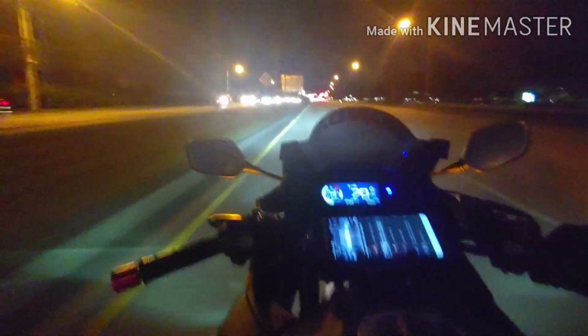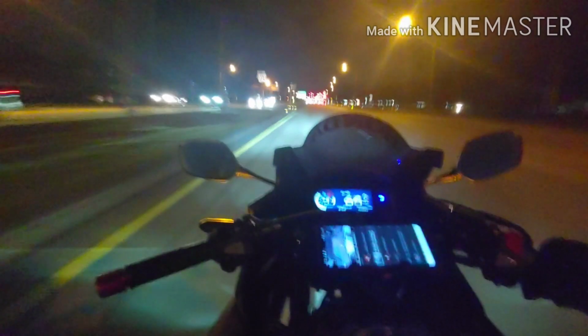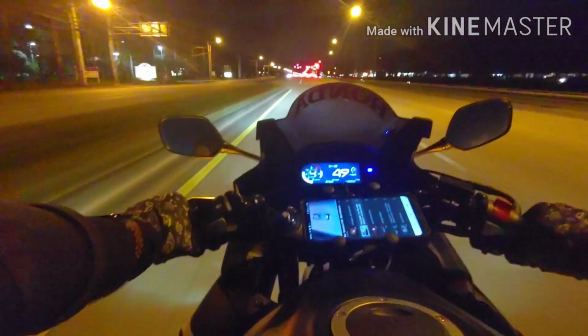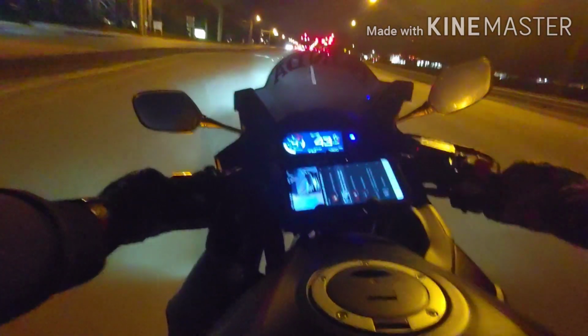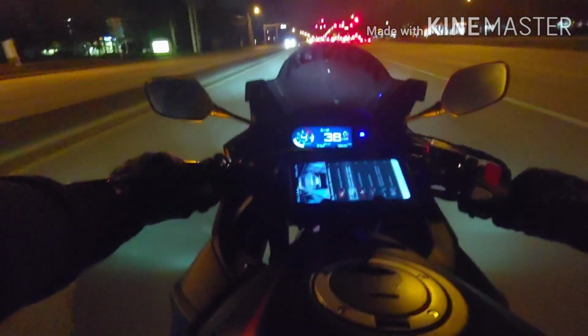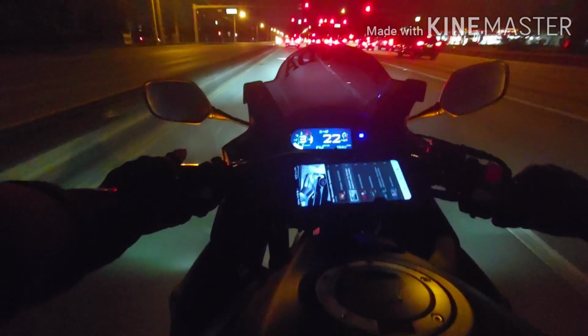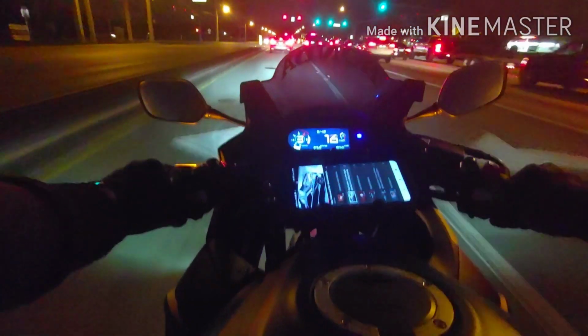I like to see that light. Sometimes I never see it. I'm always shifting before I get to the revs anyway, before I get to like 8. Probably a little after 6 a lot of times, but yeah.